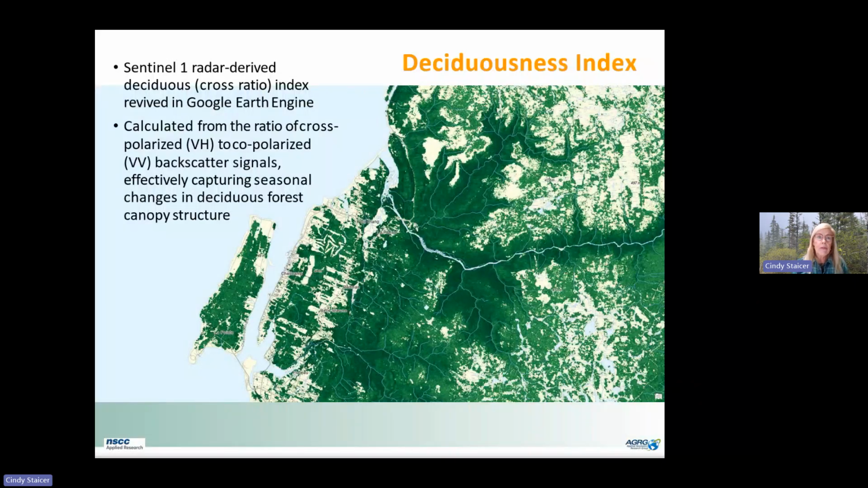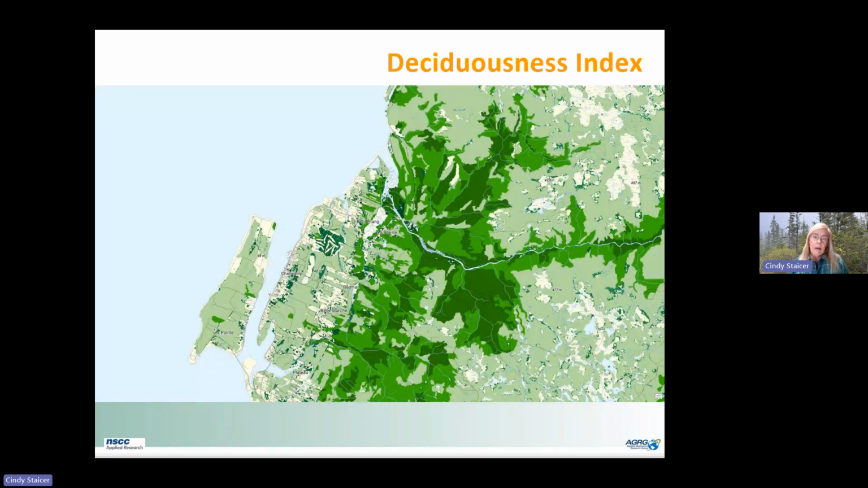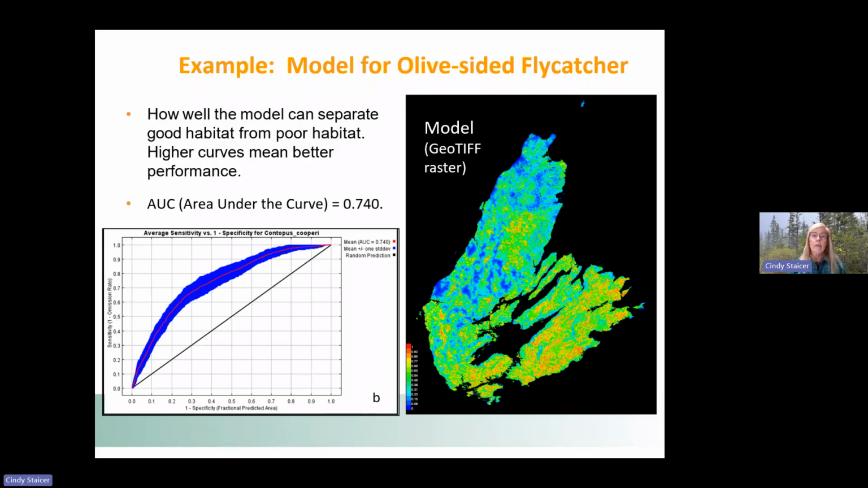And this is a radar-derived index. It's an index of deciduousness that they developed. And you can see this is during the summertime, and then the next slide is the calculation based on changes in the reflectance in the winter. So you can broadly categorize the landscape into how deciduous it is. So those were a few examples of the 70 plus rasters that they developed for use in the models.